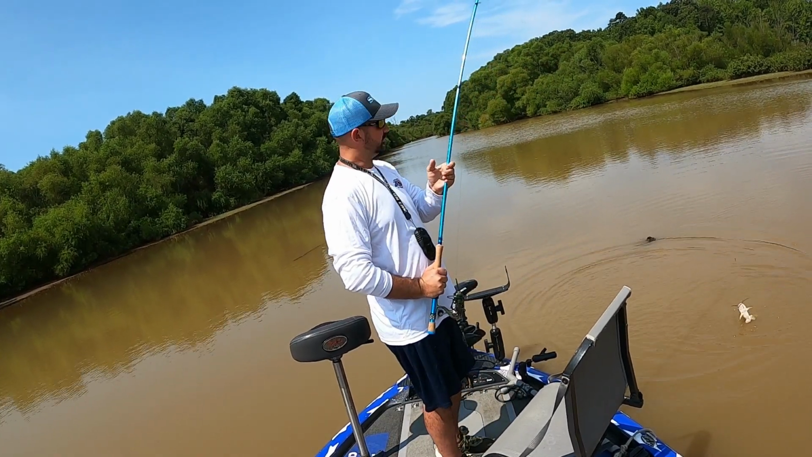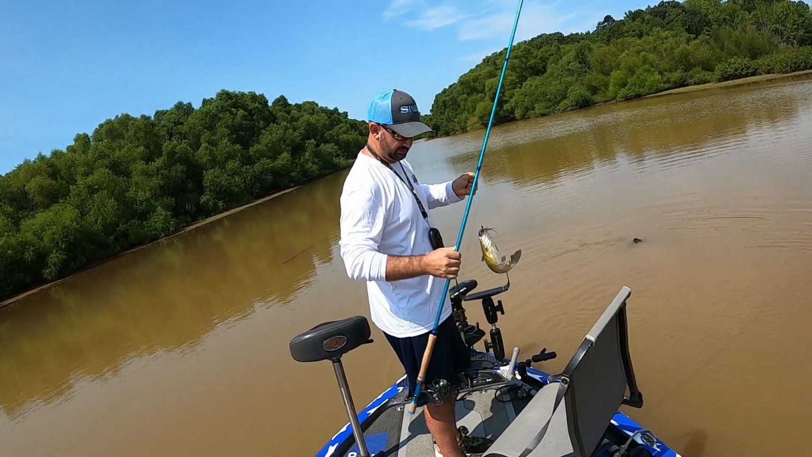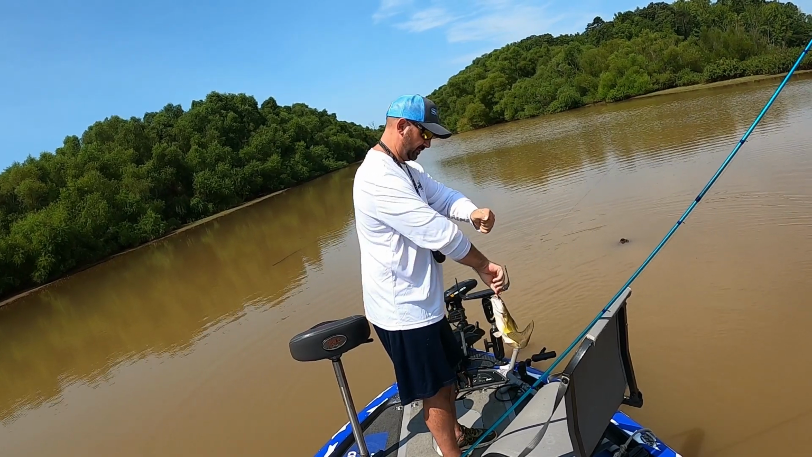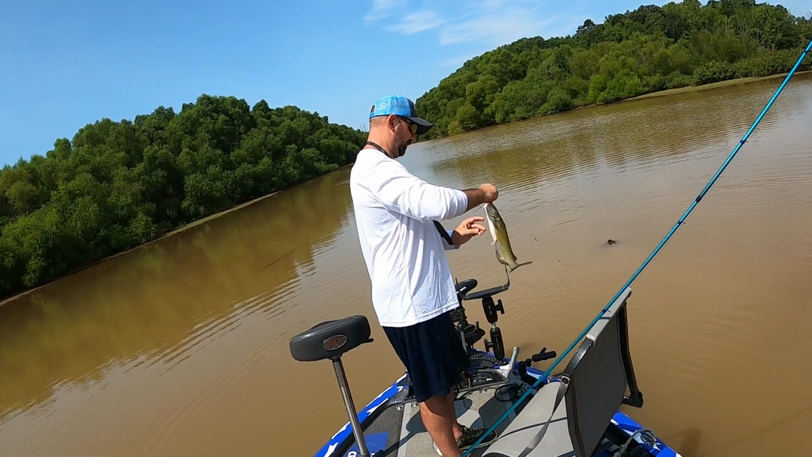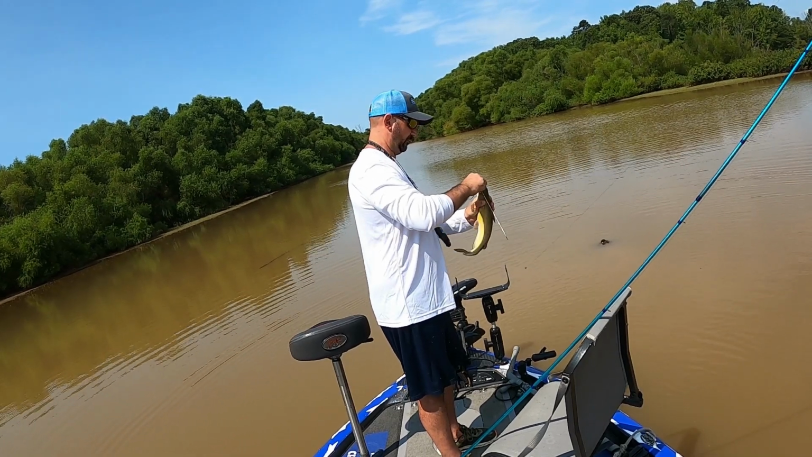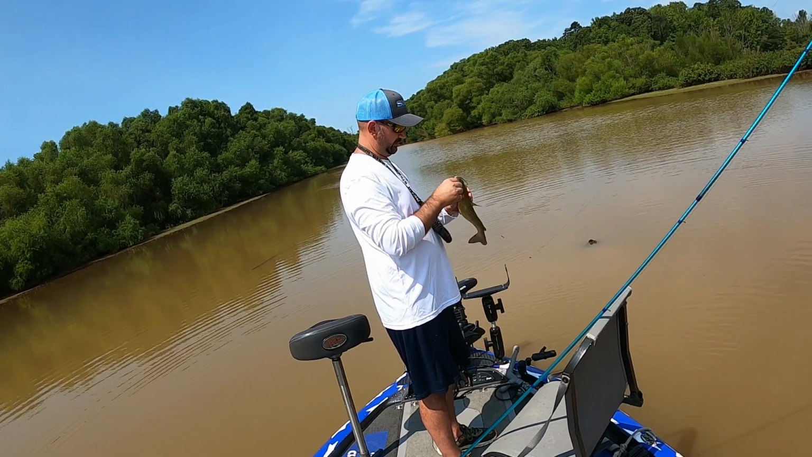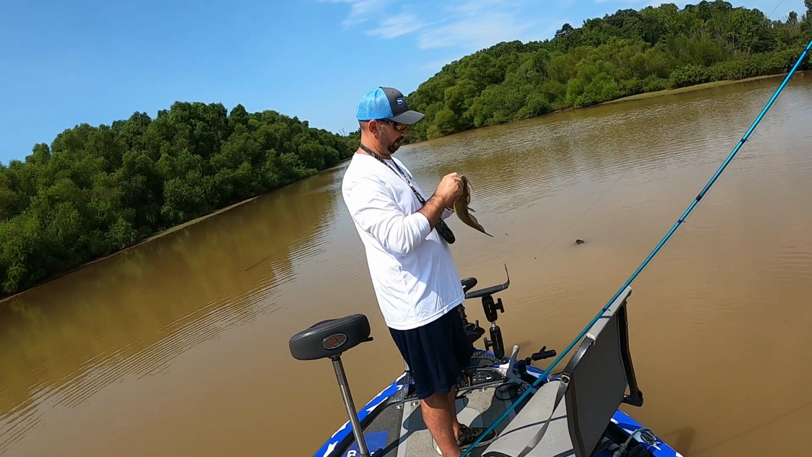Got excited again. These dang little old catfish up here. Thought maybe we could come up here in the mud and get on some better fish. What you getting with these little channel cats?